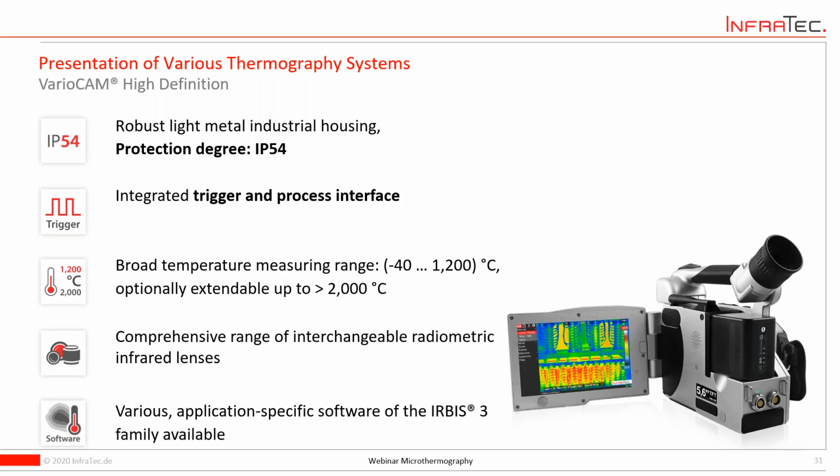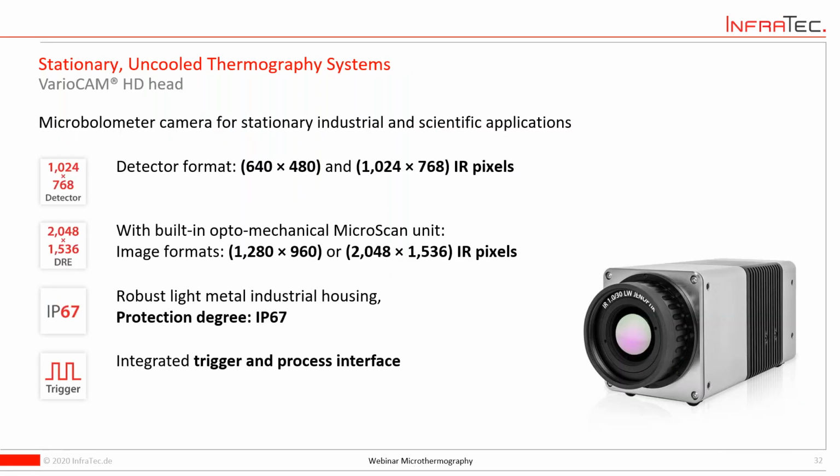these products are available as handheld cameras as well as stationary cameras. So of course you can put a handheld camera also on a tripod or on a stand and use the camera as a multi-purpose. But for instance, if you have the idea only to use stationary cameras, then the XGA resolution of this camera is really unique in the market. But this product is also highly interesting for our clients in the industry because it provides a good protection degree of IP67. So it's a really robust camera.